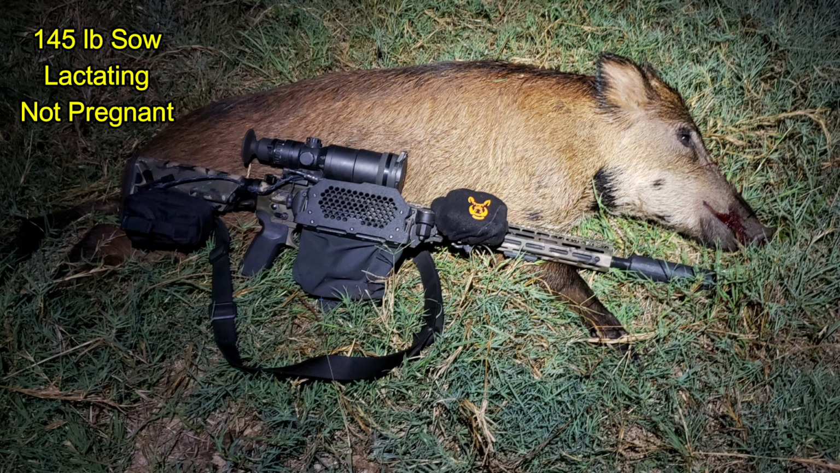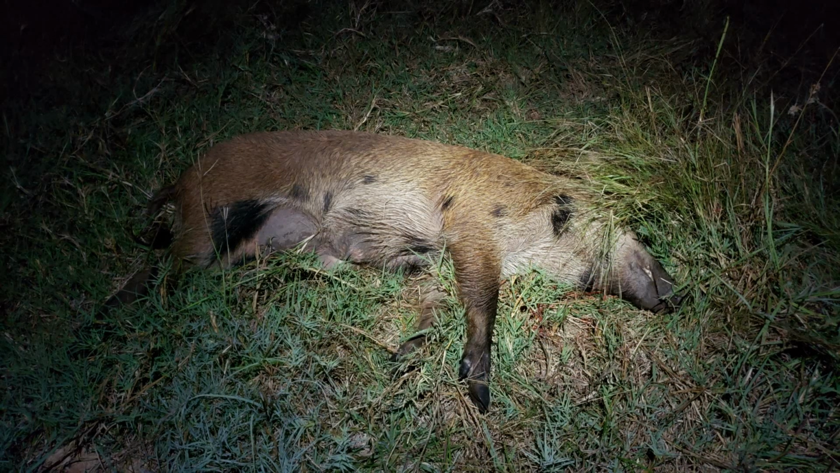To my surprise, this turned out to be a 145-pound lactating sow that did not appear to be pregnant. Usually you will not find lone sows running around unless they are sick, injured, or if they're about to give birth or have just given birth and have piglets in a nest somewhere. This hog did not appear to be pregnant, and I suspect she had a nest somewhere with piglets in it, and those are going to be coyote food by now.